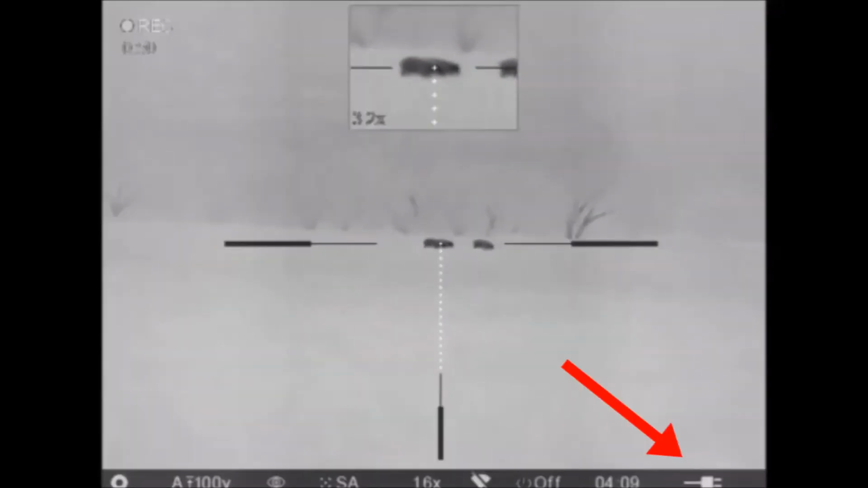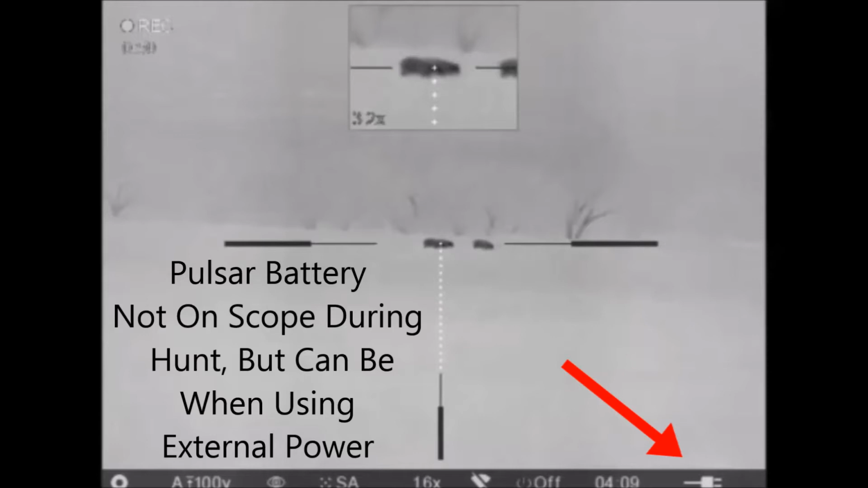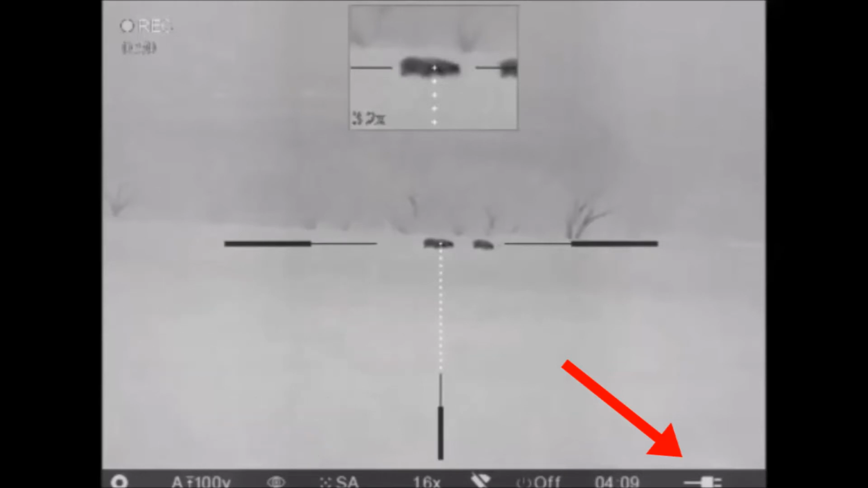Now the Pulsar Trail XP50 thermal sight comes with a battery that'll run for about 8 hours. One of the questions that's been asked of me is what happens if you run out of juice during the course of the evening? Will it run on an external power supply? So, using the power cord that came with it, I hooked it up to the battery that I used to charge my cell phone and ran the scope on the battery for the entire evening, and it worked very well.